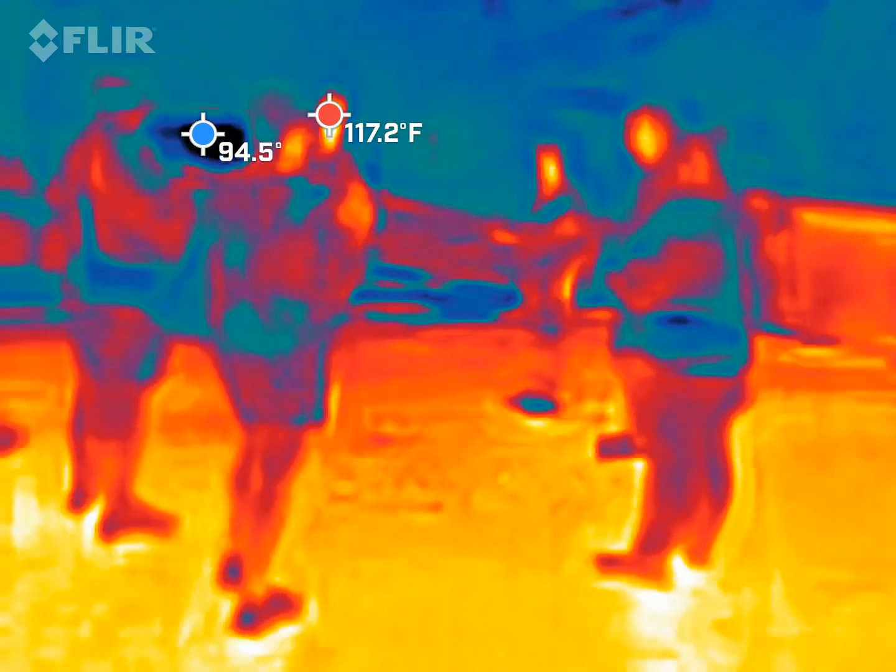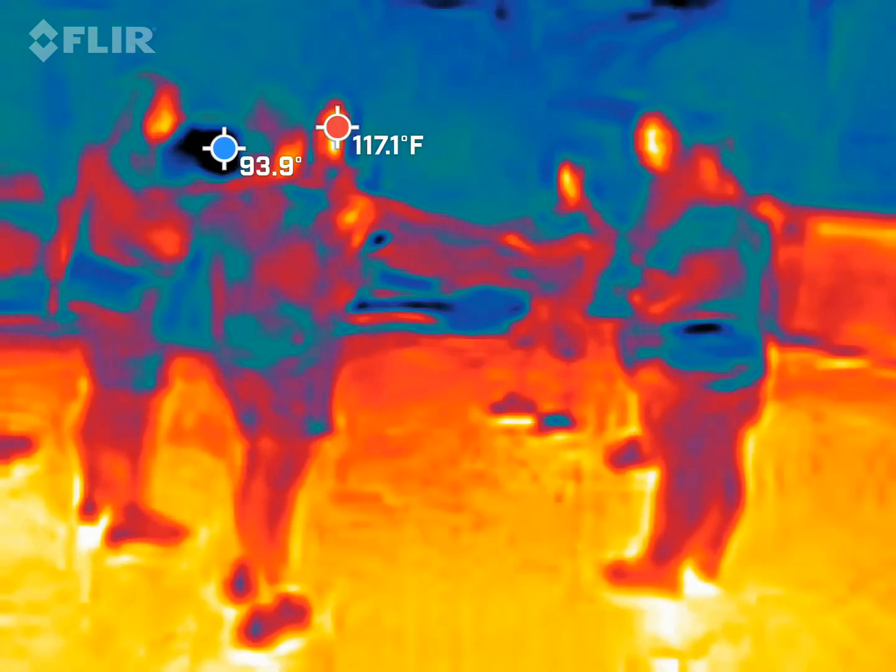However, if I was a car thief, I would be using Dan's camera for sure because I know how long the car has been sitting here based on the temperature of the vehicle. So just be mindful of people coming in and out of this lot, going to a car. This is the only way in and out for vehicles. So just be safe, be mindful.